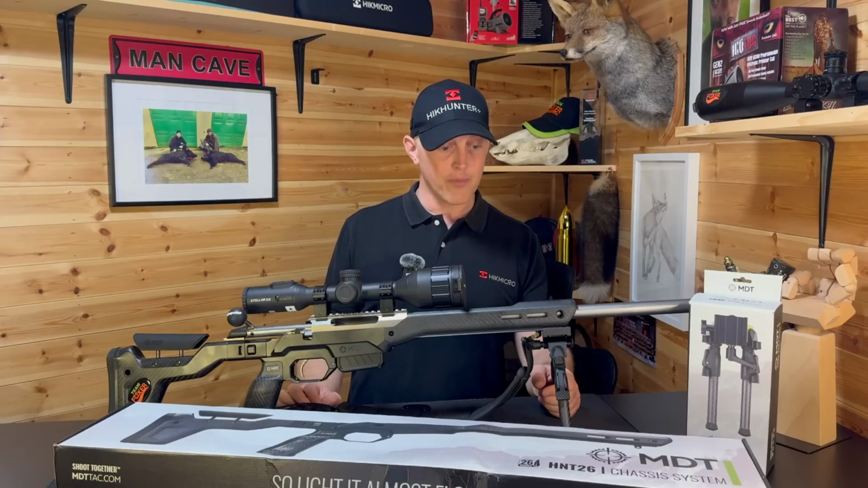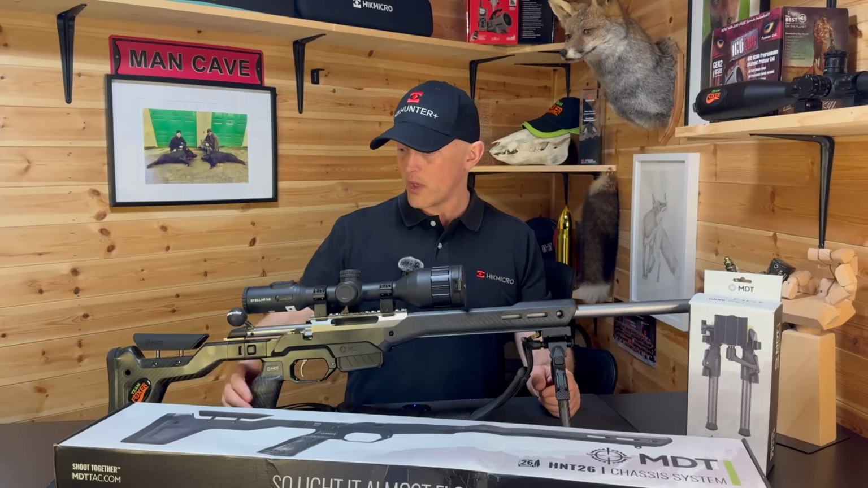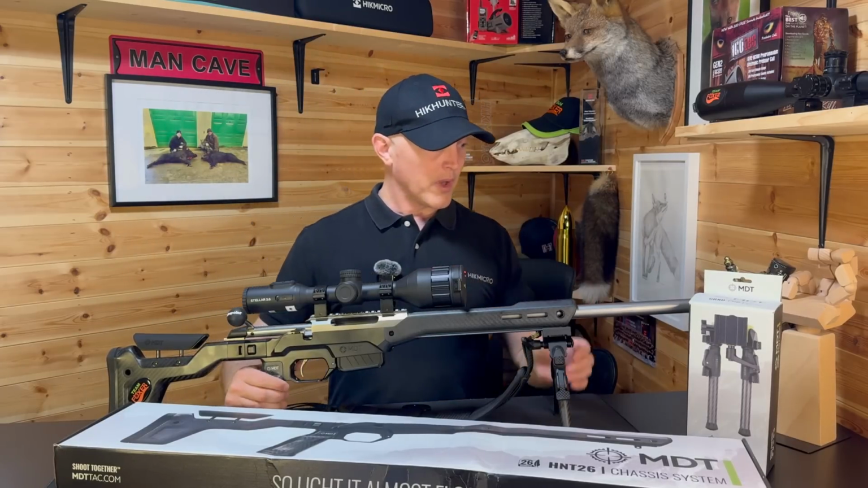But I think you'll agree, it certainly is a fancy looking stock. Very practical, super grippy, and yeah, really good.